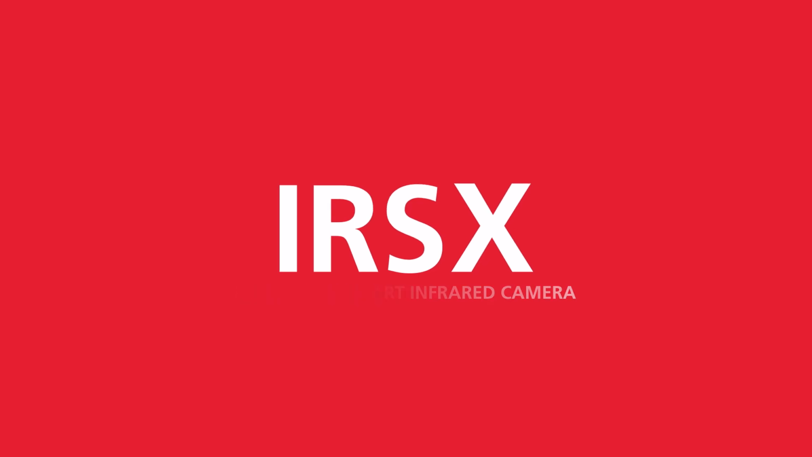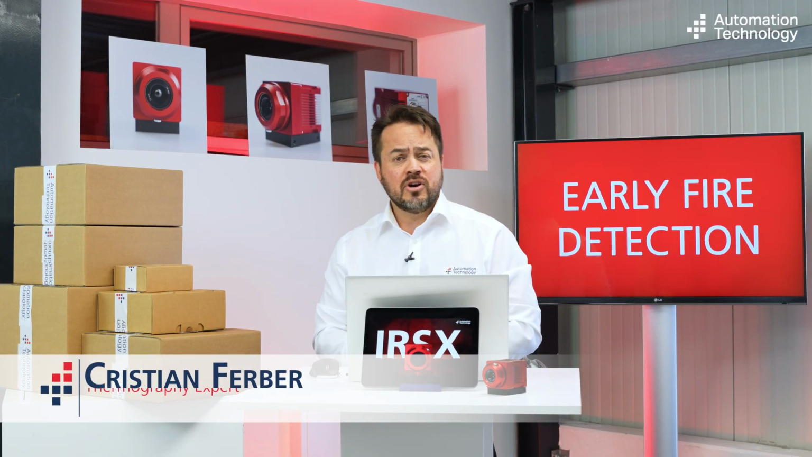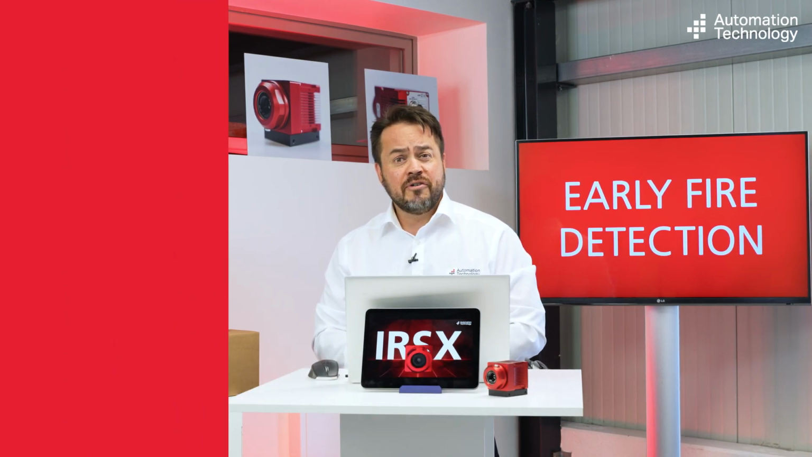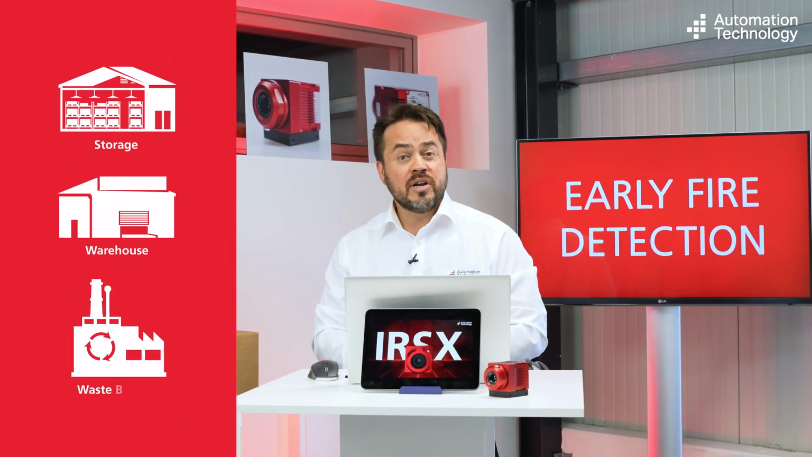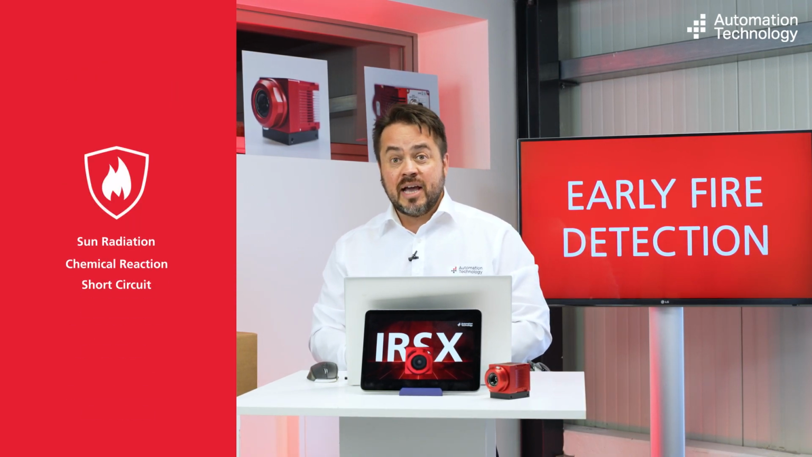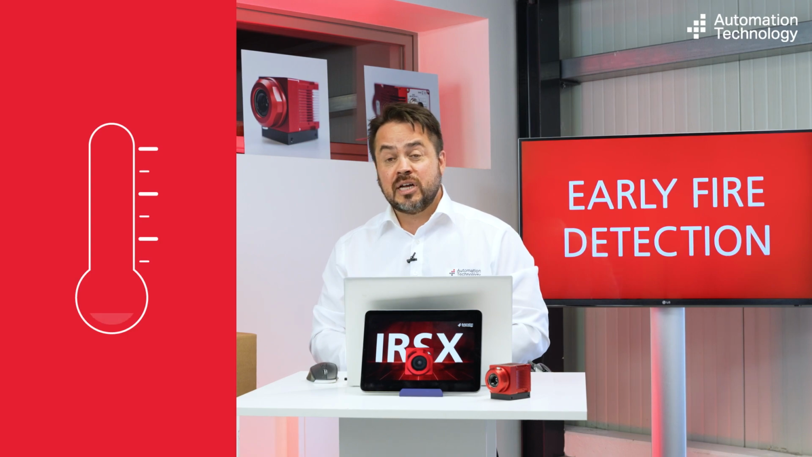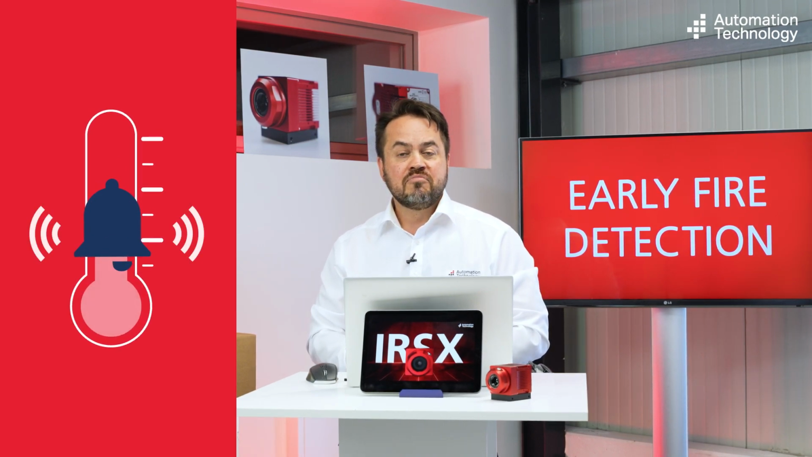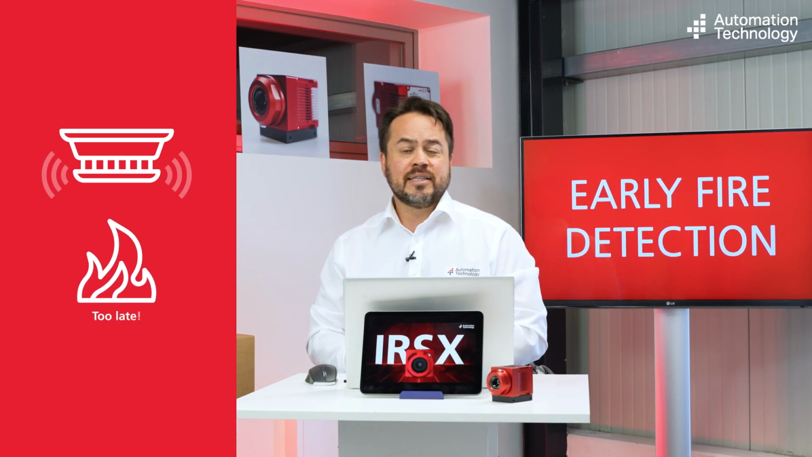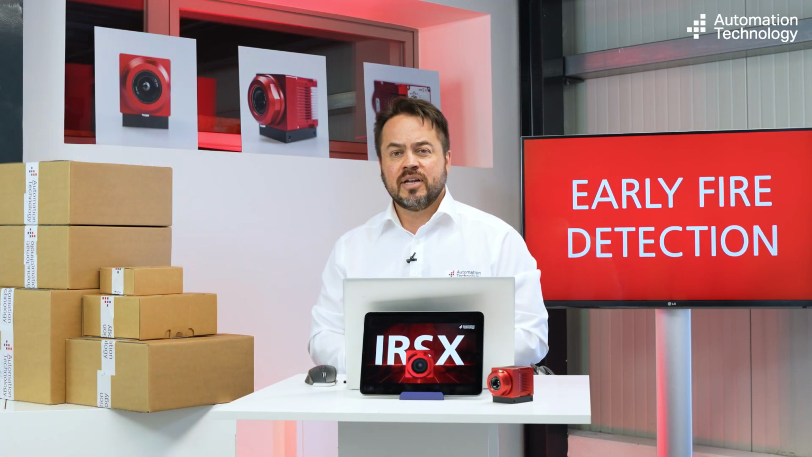One of the most popular applications for infrared thermography is early fire detection. Imagine if you have a huge storage area or a big warehouse or even a waste bunker, and due to the sun radiation, due to a chemical reaction or even a short circuit, the temperature starts to rise and something catches a fire. Surely you could equip this area with smoke detectors, but by the time they have raised an alarm, it's probably already too late.